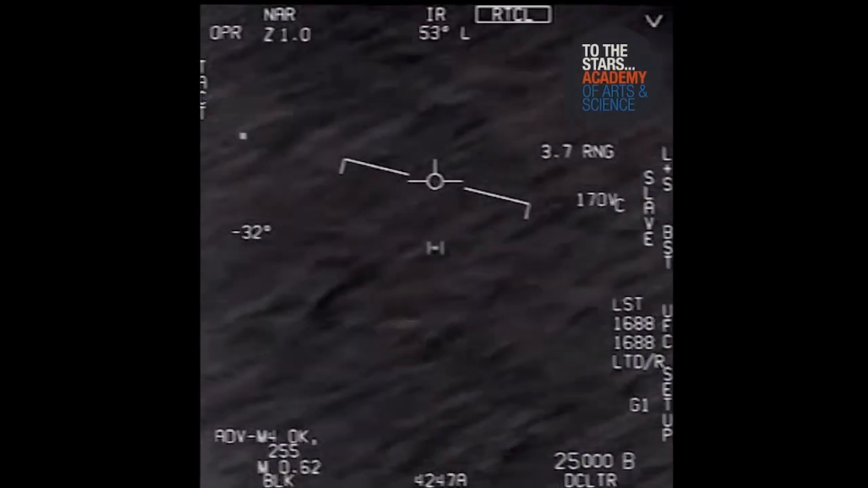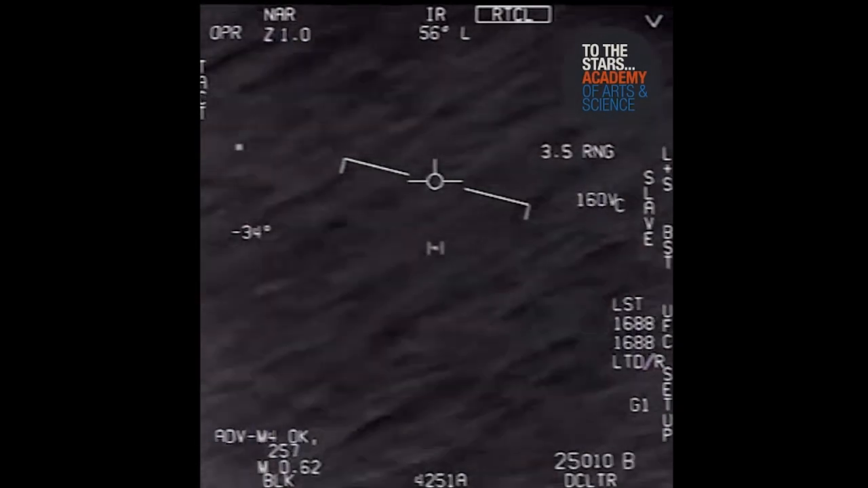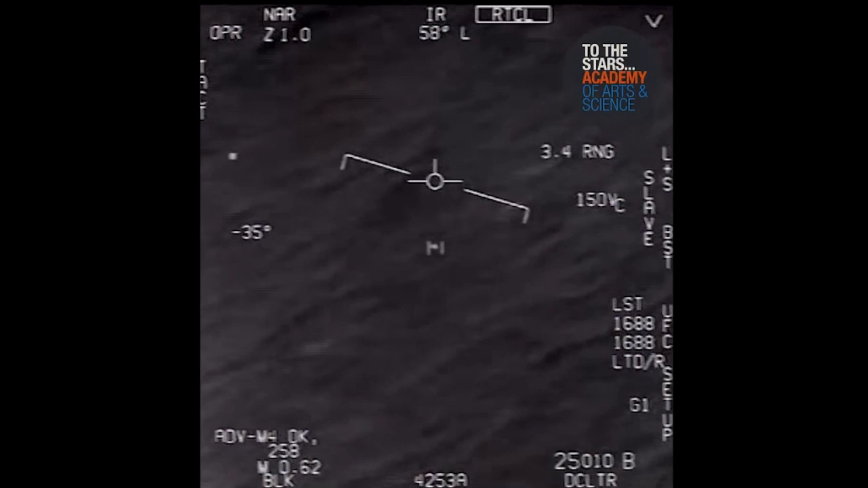Oh, okay. Oh my gosh, dude. Wow, look at it fly! And obviously both the pilot and the WSO are baffled at what they are seeing.